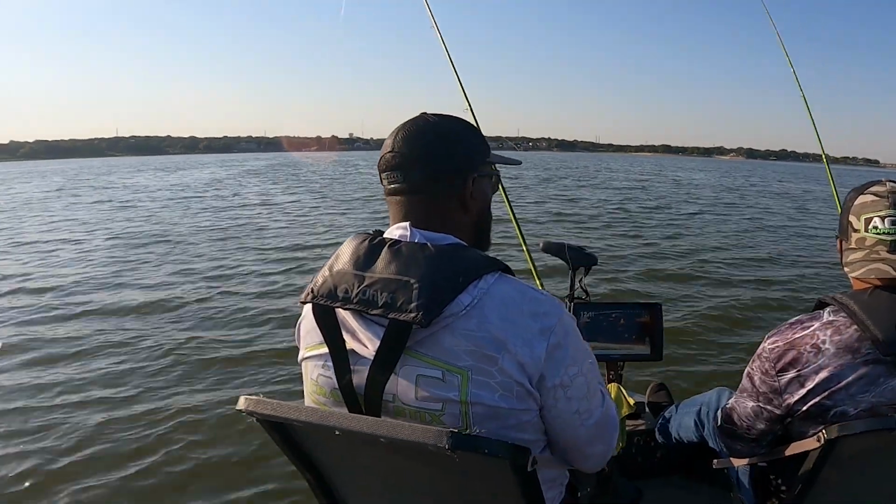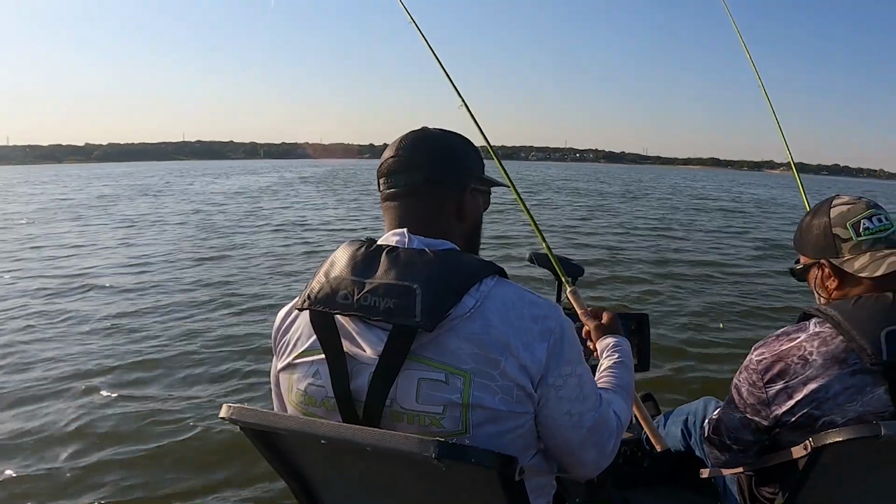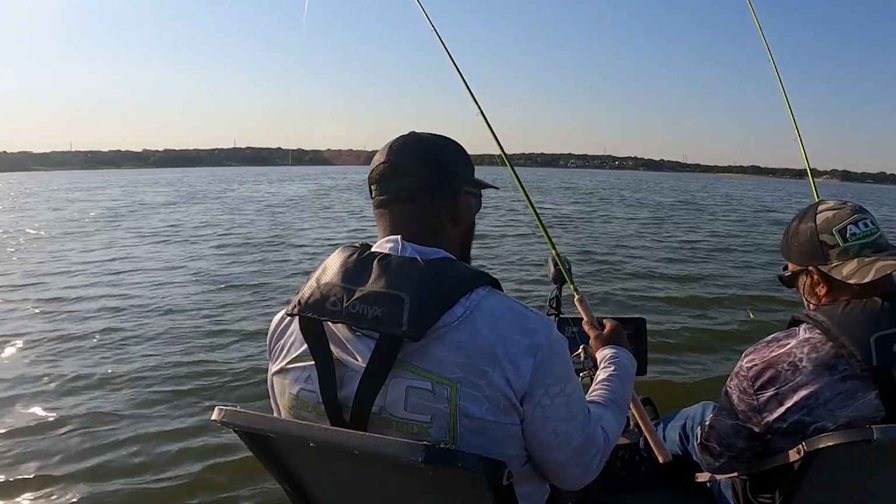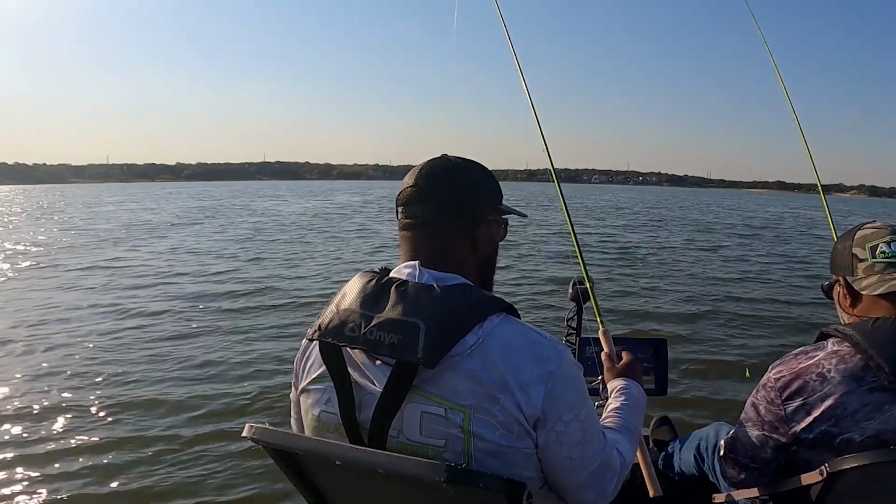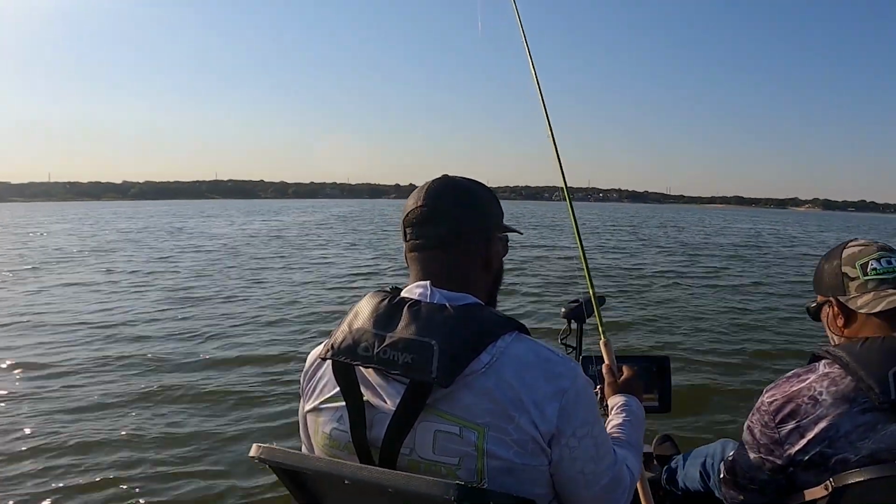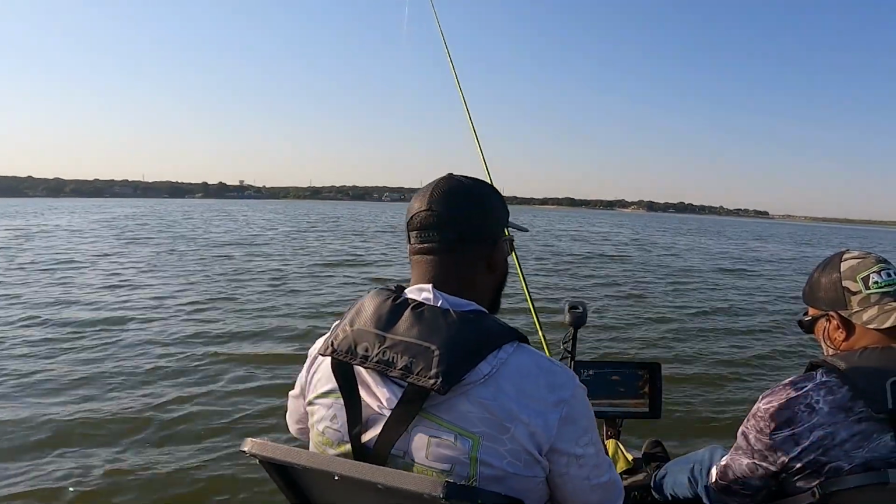Instead of trying to turn the trolling motor around and slow this boat down, we spook those fish off, and it's all good, man. It's gonna happen. We don't have brakes, and it's not a necessity. It's a creature comfort like anything else, you know. But there'll be more opportunity. It's just a missed opportunity because we didn't have the brake.